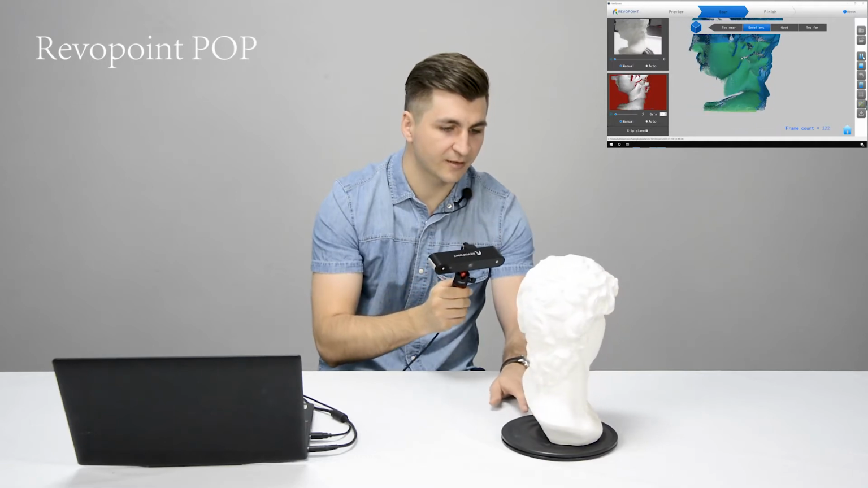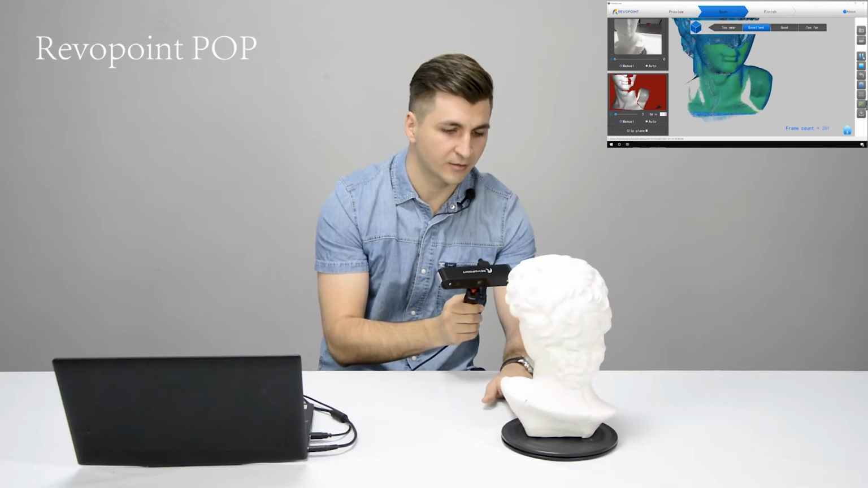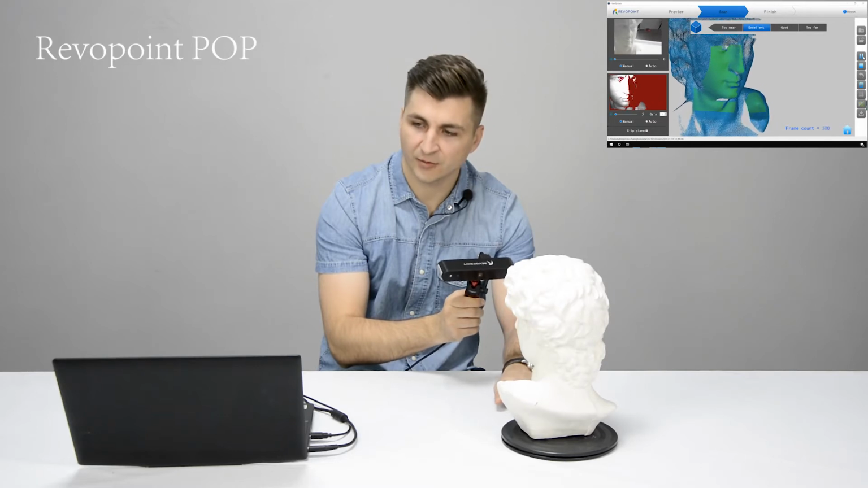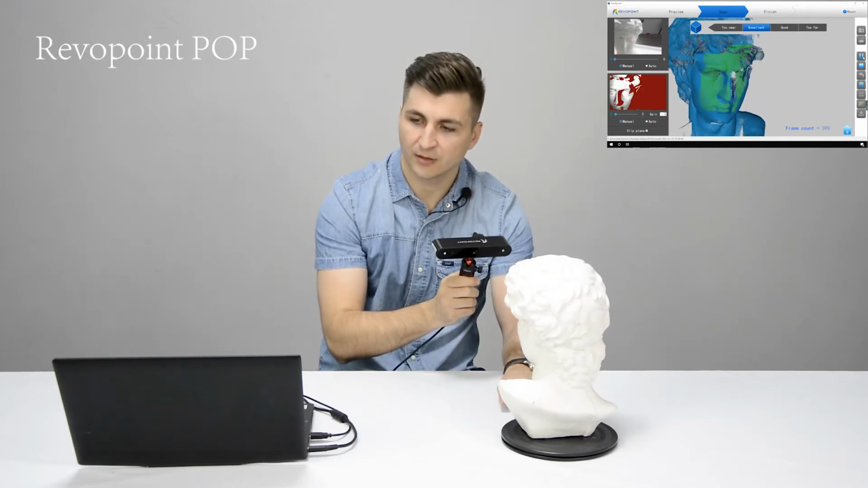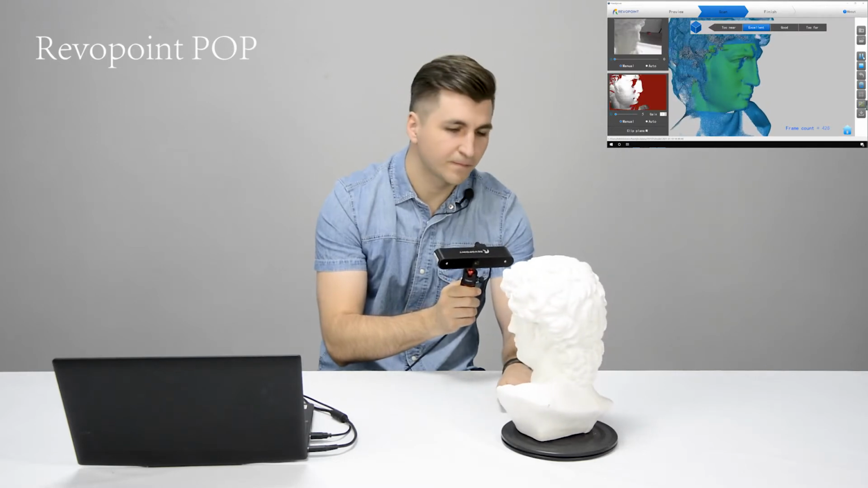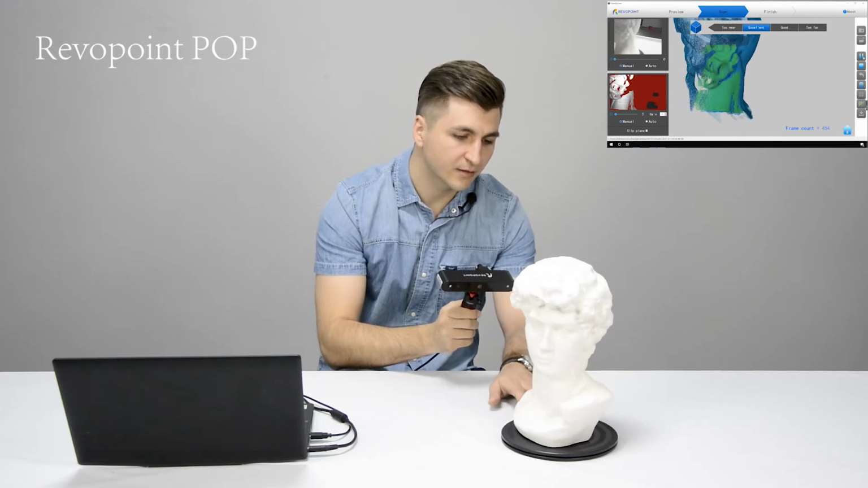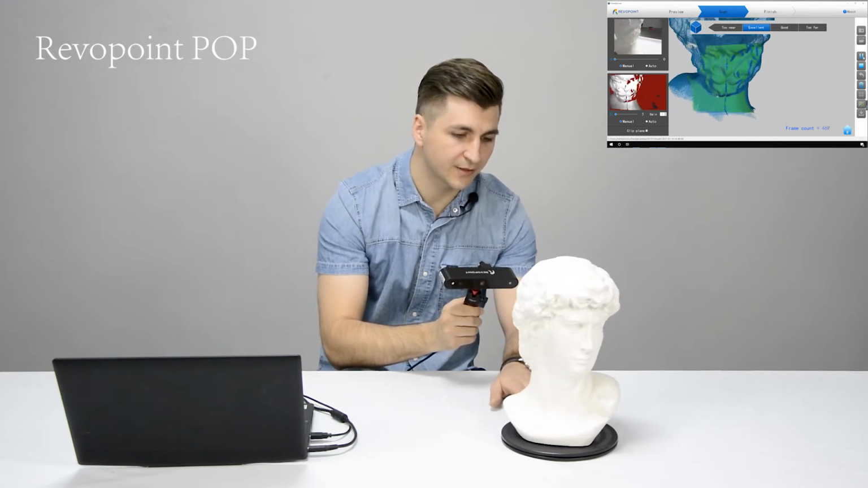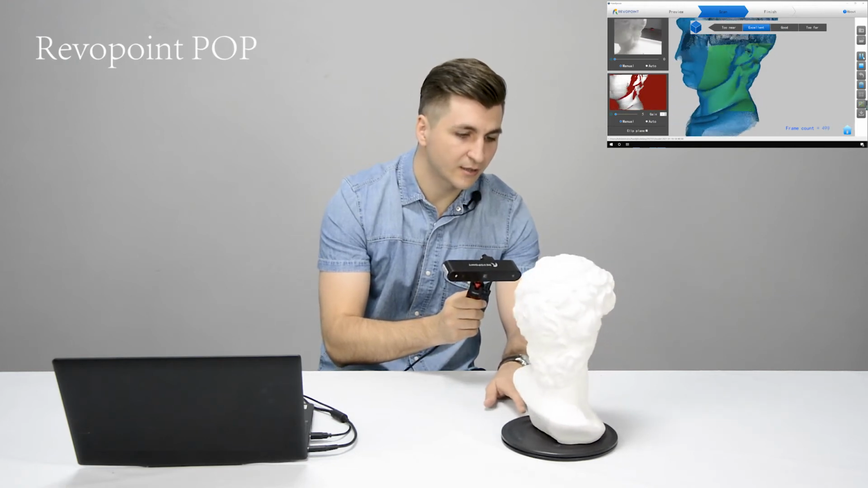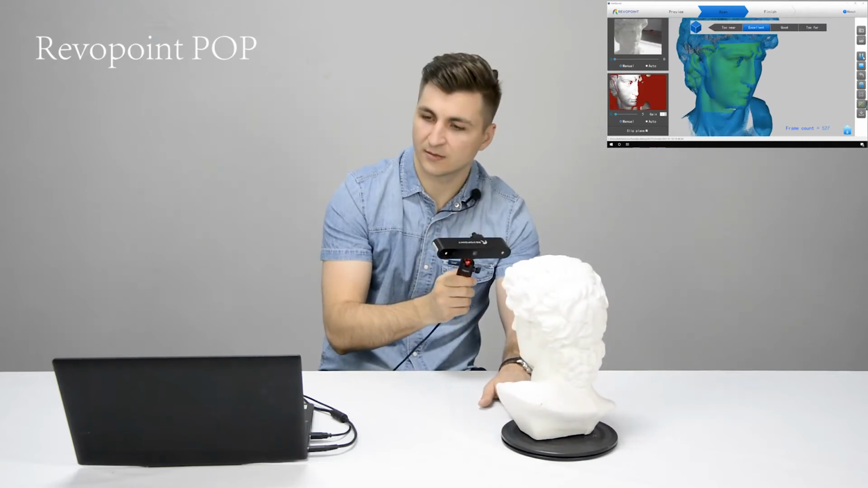You can change angles, and also you can check with the computer how you cover the object, how you scan it. And the depth of this scanner is very accurate and very precise. You can see very clearly how defined the scanning process is.